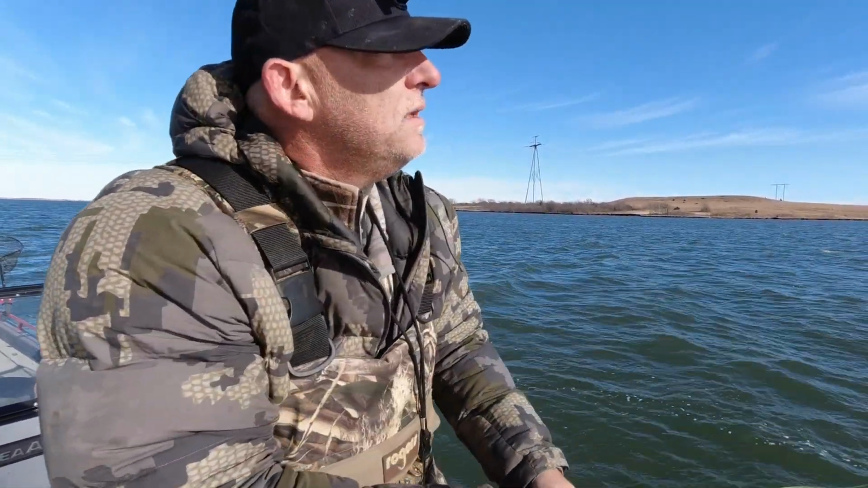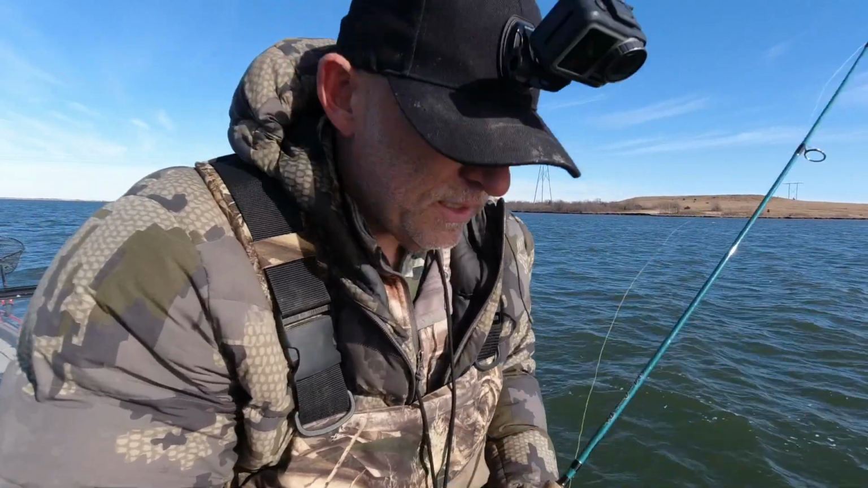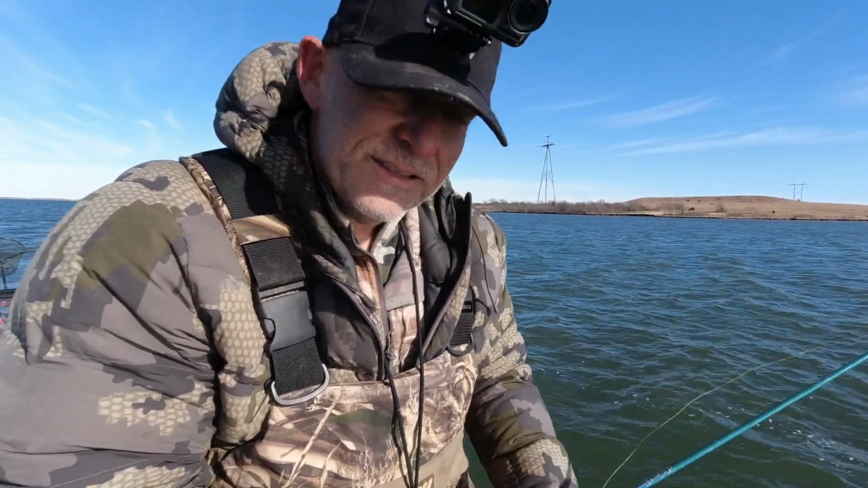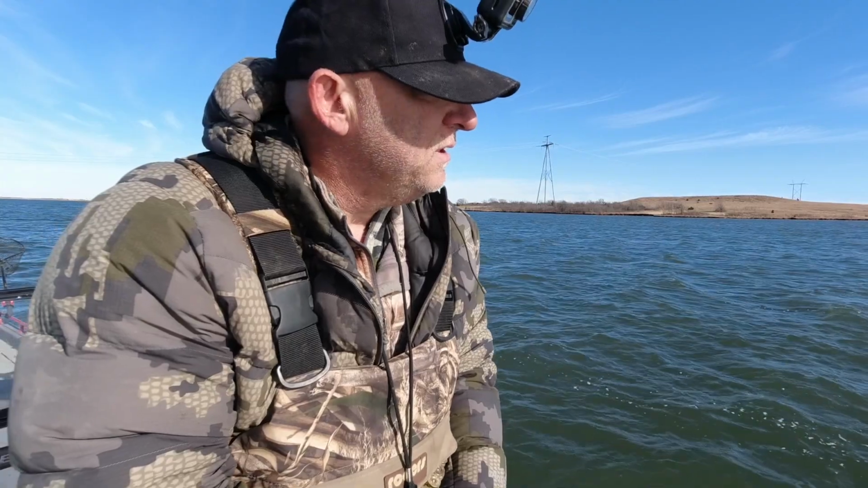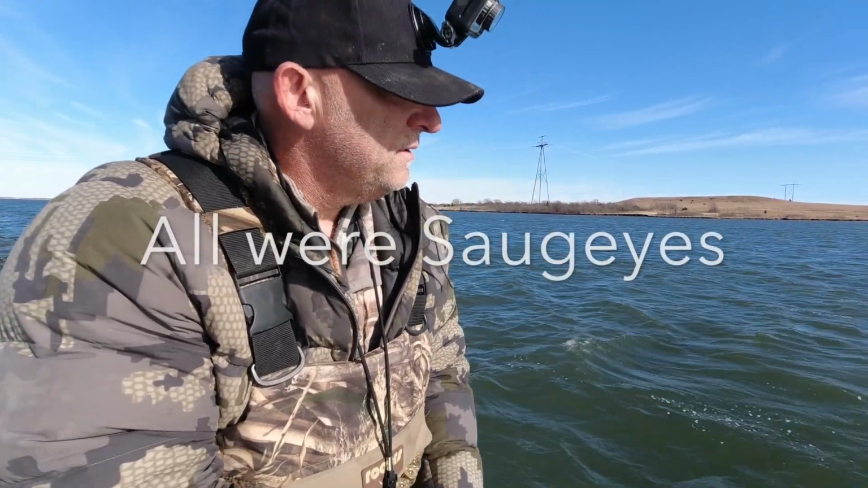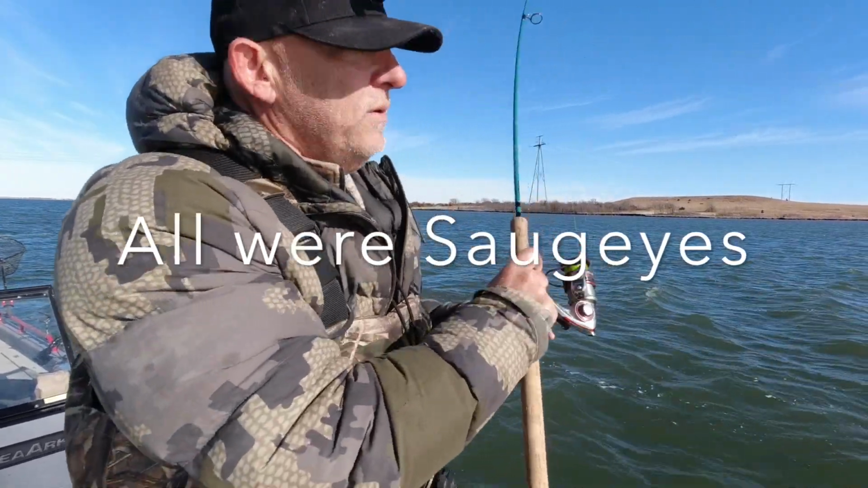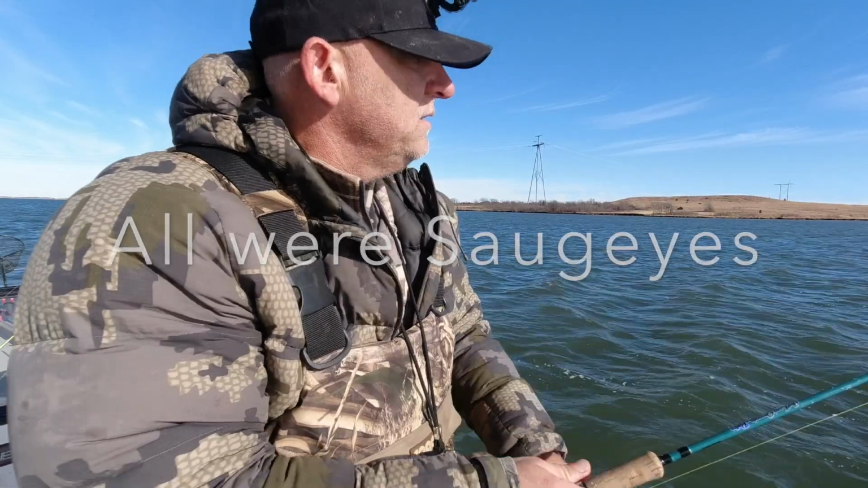Like a long cast, let it go down to the bottom. That's where walleye feed at, and just drag the bottom. I think there's Saugeye in this lake too. I'll have to see what we're catching really. Walleyes have a white tip on their tail. Oh, he got off.